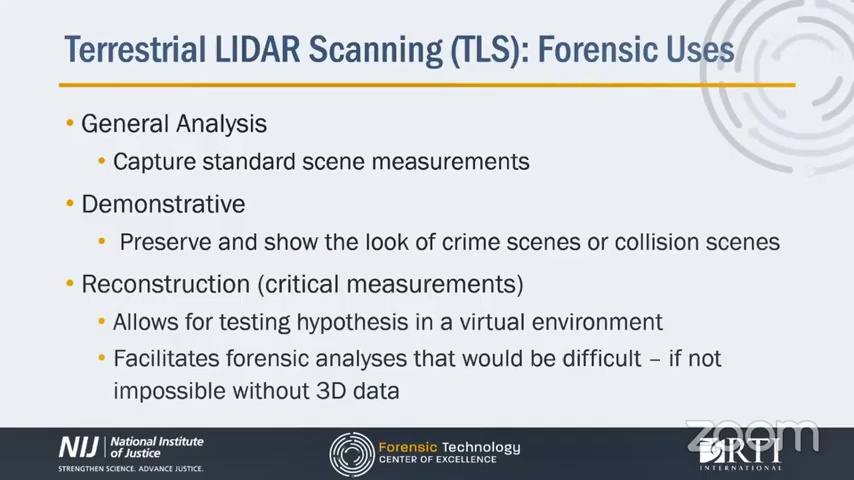Demonstrative is when measurements are not the primary consideration and the data are simply being displayed to show the overall lay of the land. And then critical measurements are those measurements which are used to inform an expert opinion in areas such as, but not limited to, bloodstain pattern analysis, crush analysis, and trajectory.